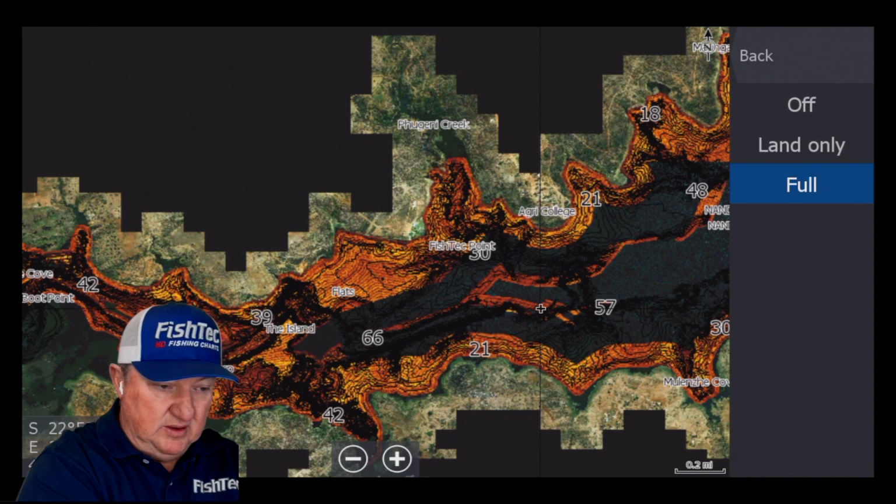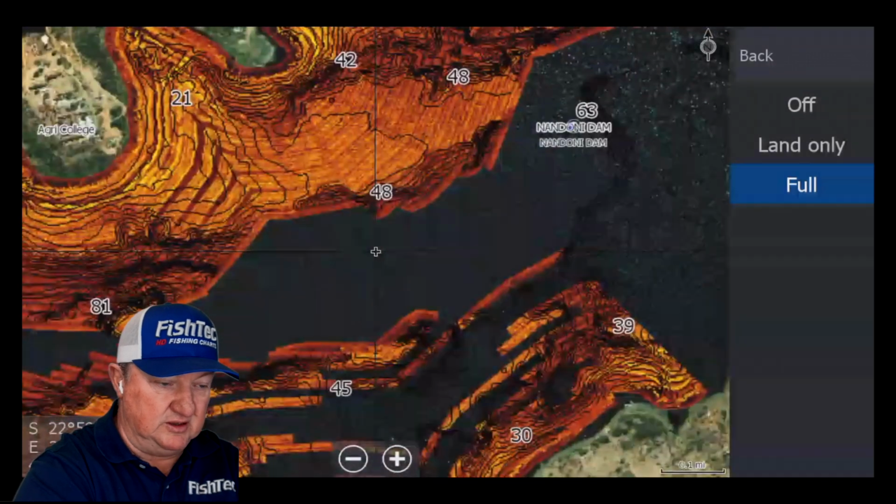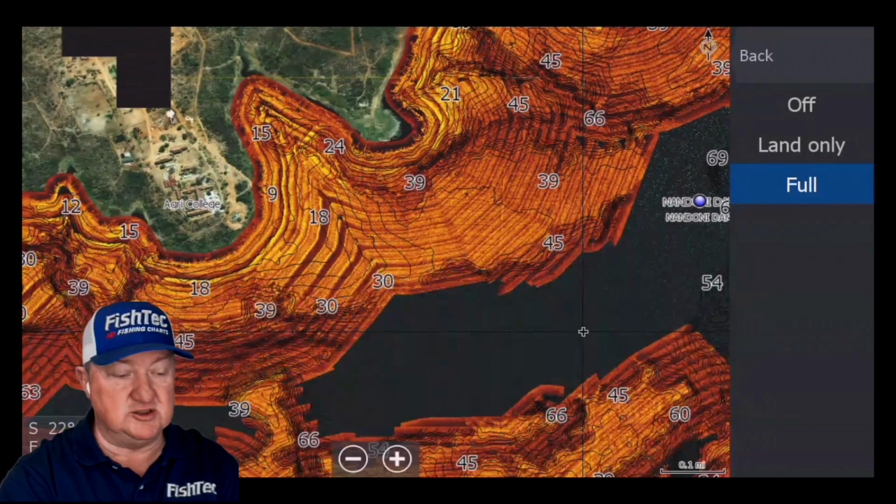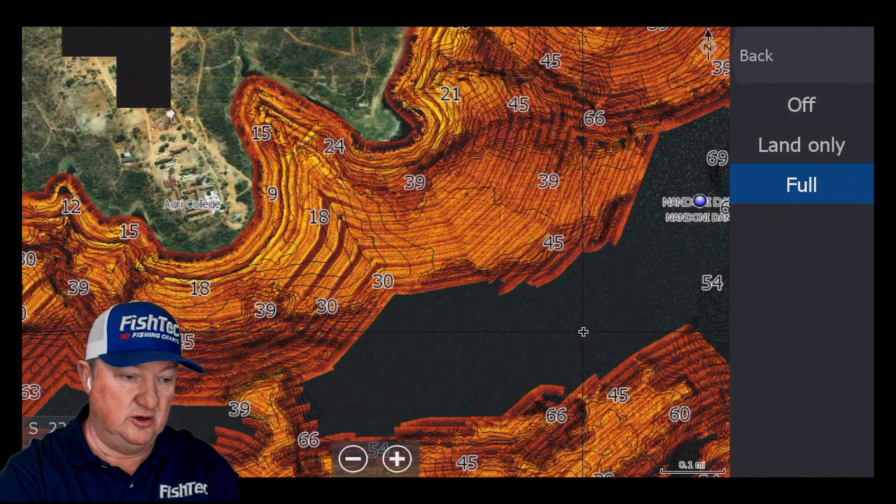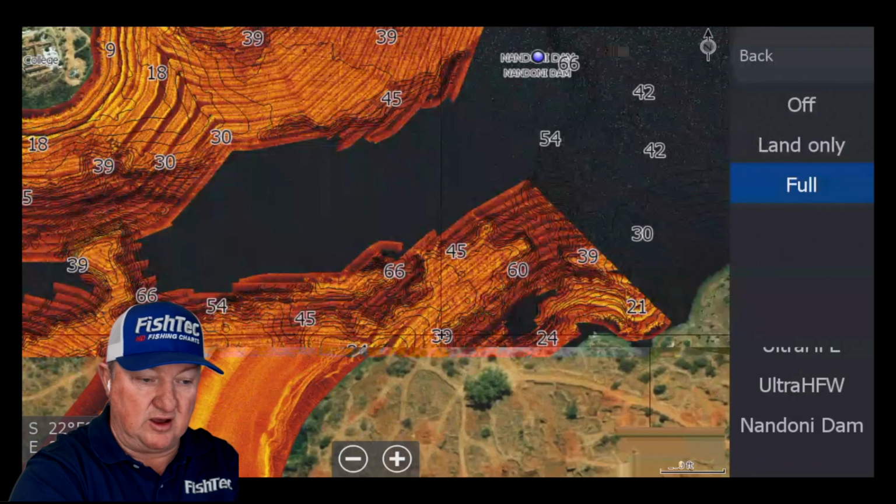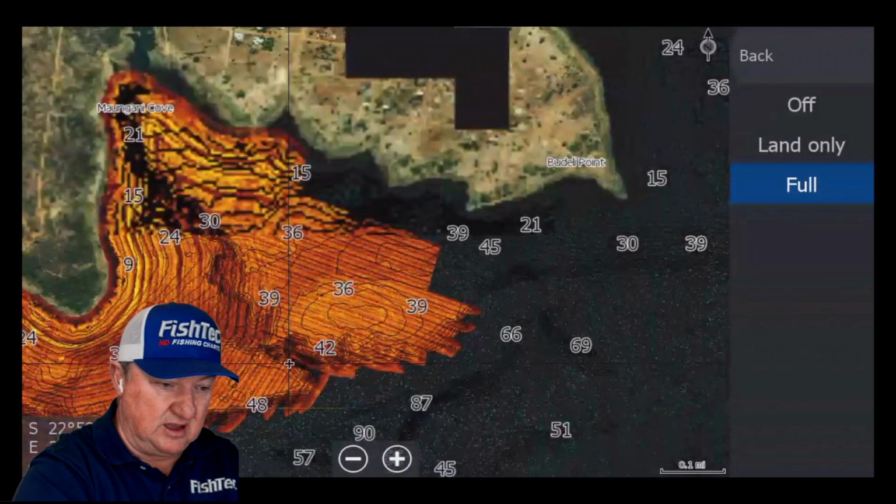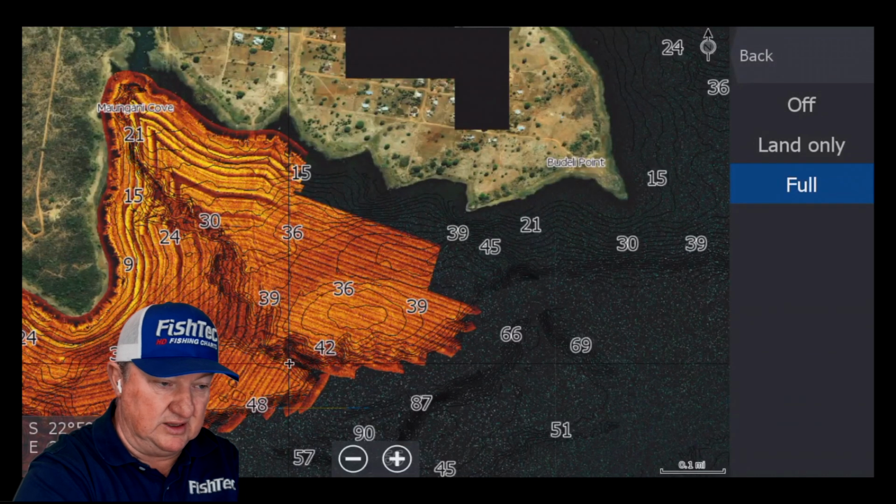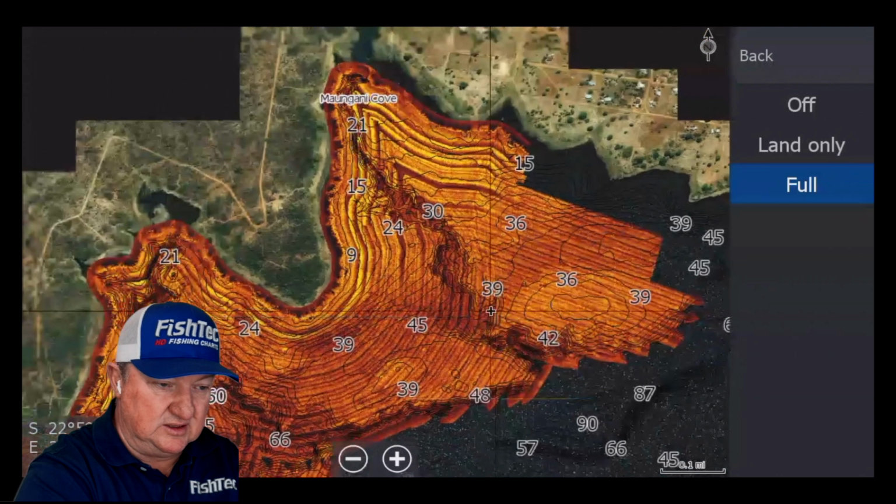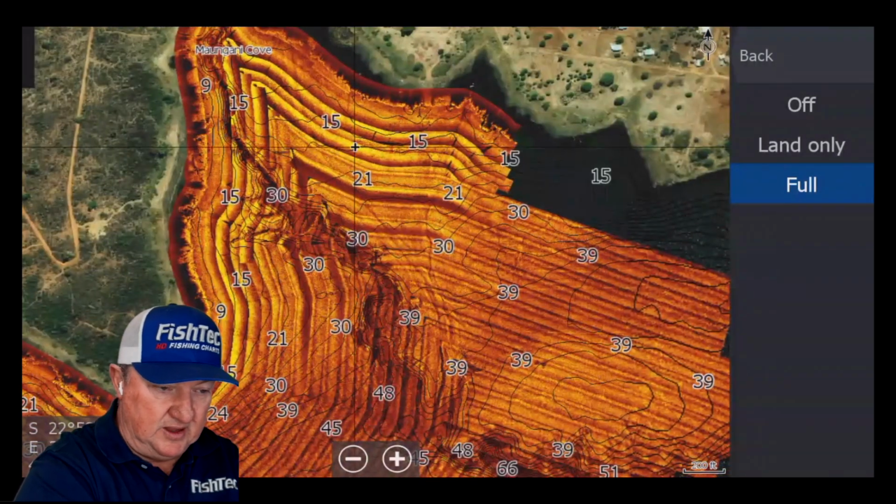But one of the biggest improvements you will see on the new chart is all these deeper ledges, which weren't included in the 2021 release, are now there. Everything out to that 50, 55 range. It's covered everything. It is really, really fantastic information. You can see the difference between the older stuff, the 2021, and then the newer stuff.